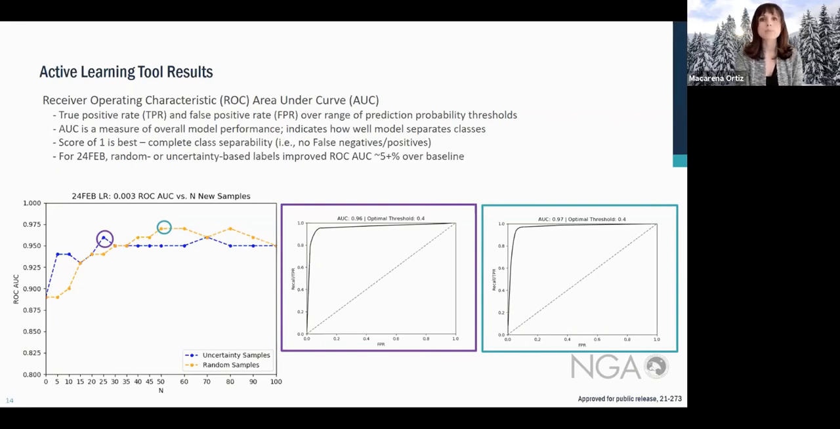So we have two types. We have uncertainty sampling, like Alexandra mentioned, portrayed in blue. This represents a model that updates based on samples that, when run through the model, were the most uncertain. And here, that is a simple metric to determine when the model was most on the fence.